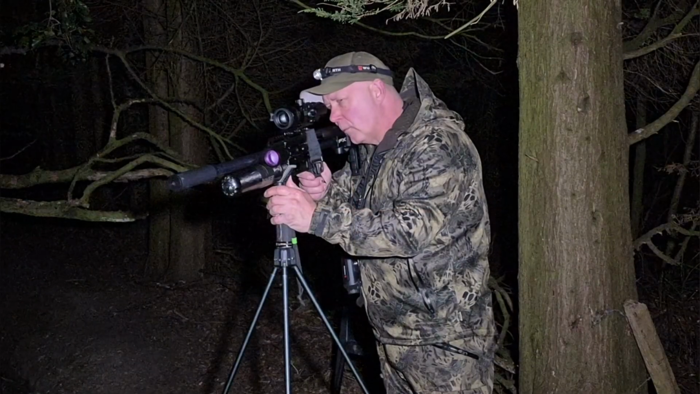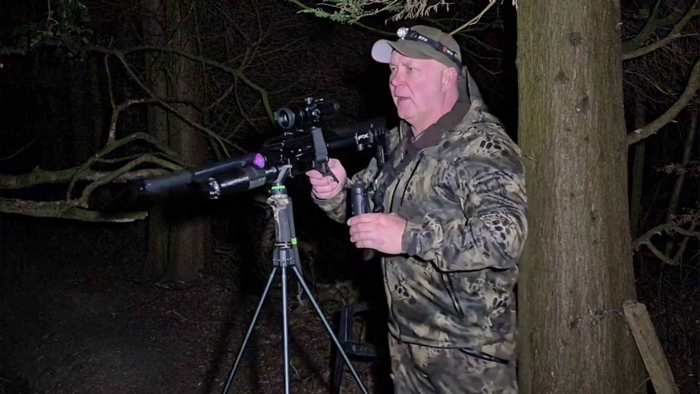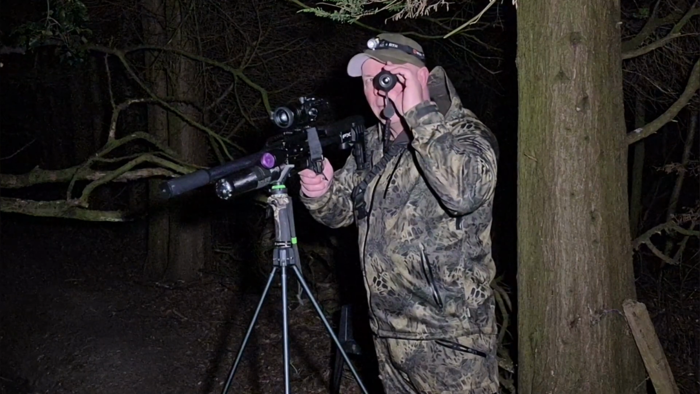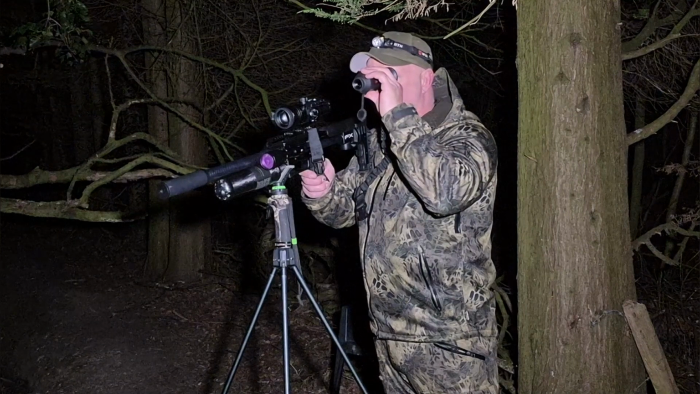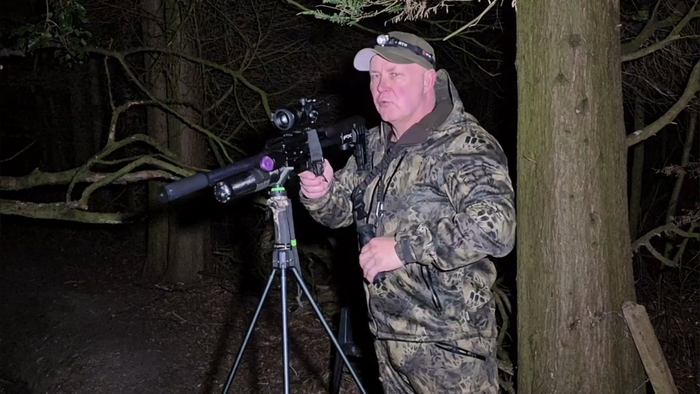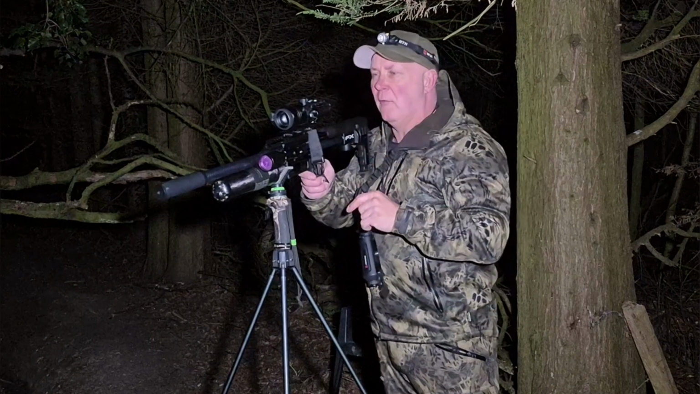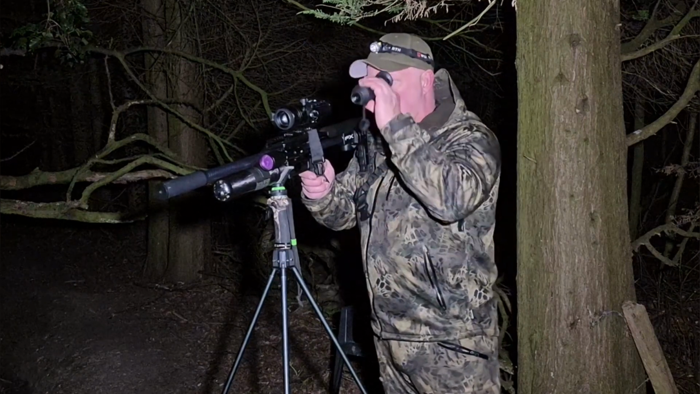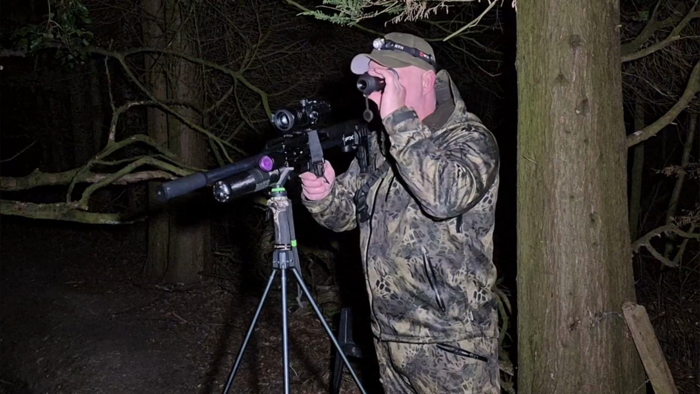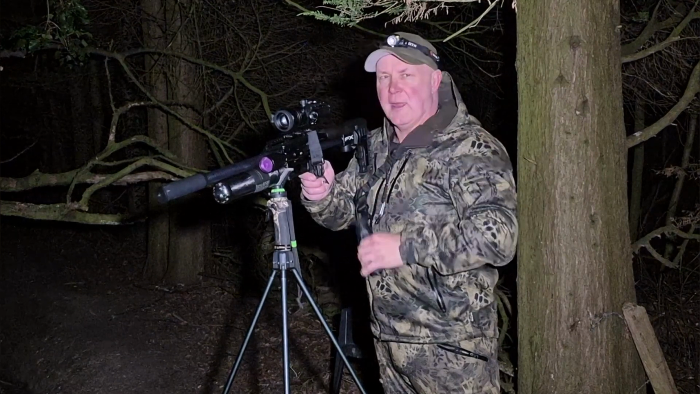Oh, got a little bit of movement down there. Yeah, we've got a rat. So what I'm going to do is shut that, turn that light off, and hopefully we can get him.